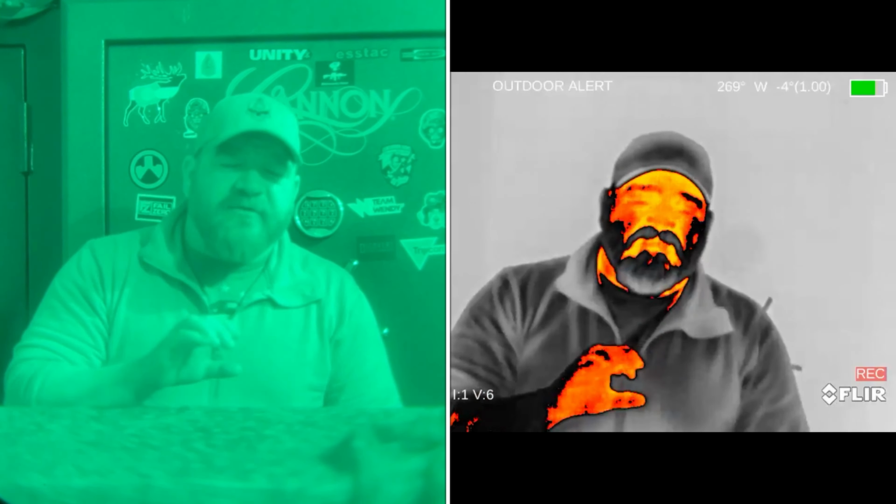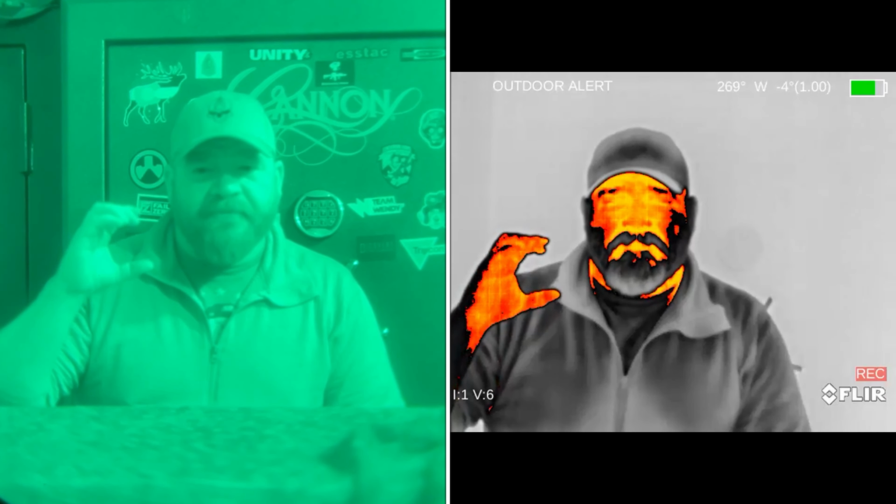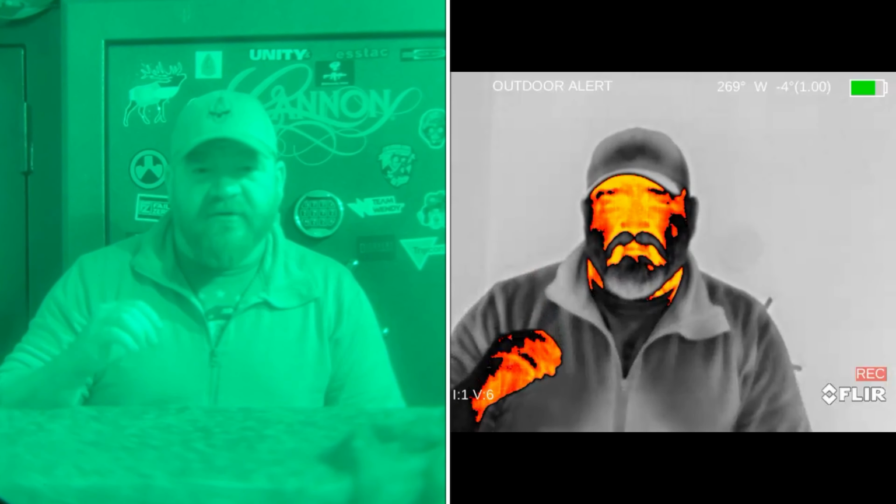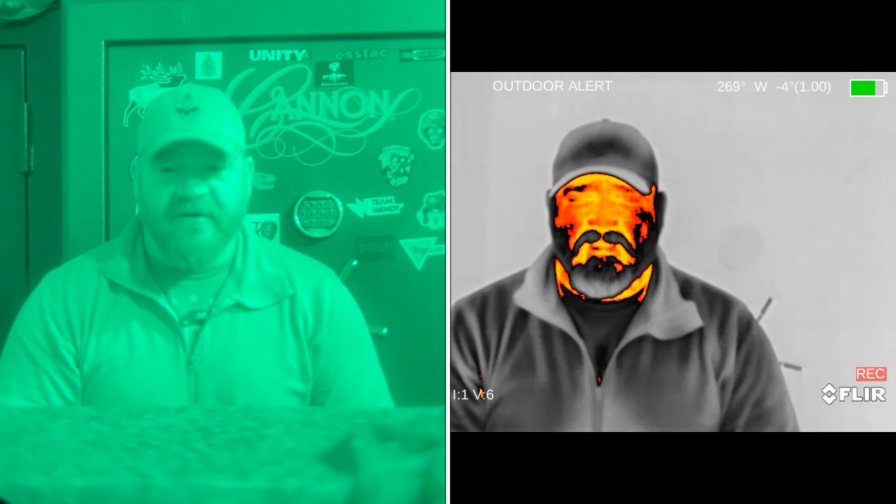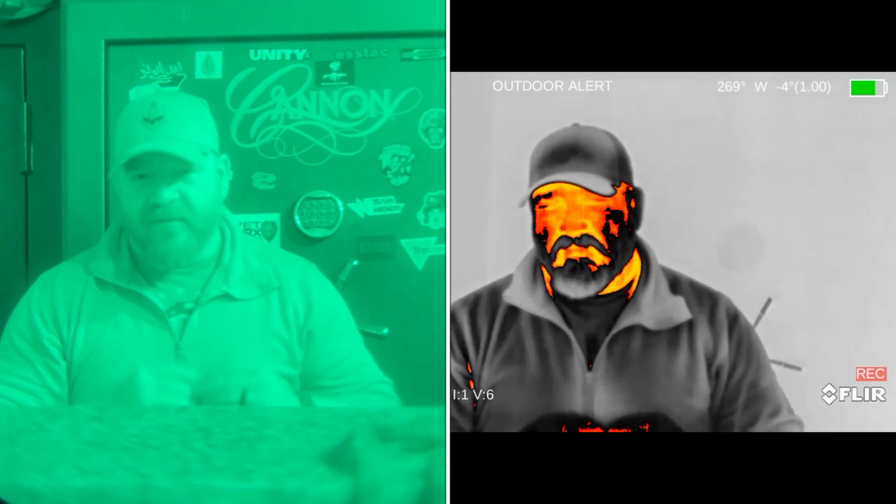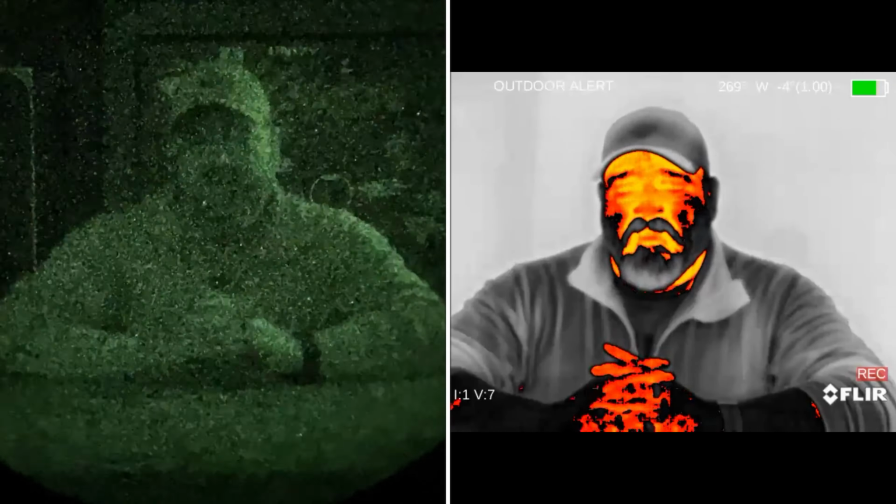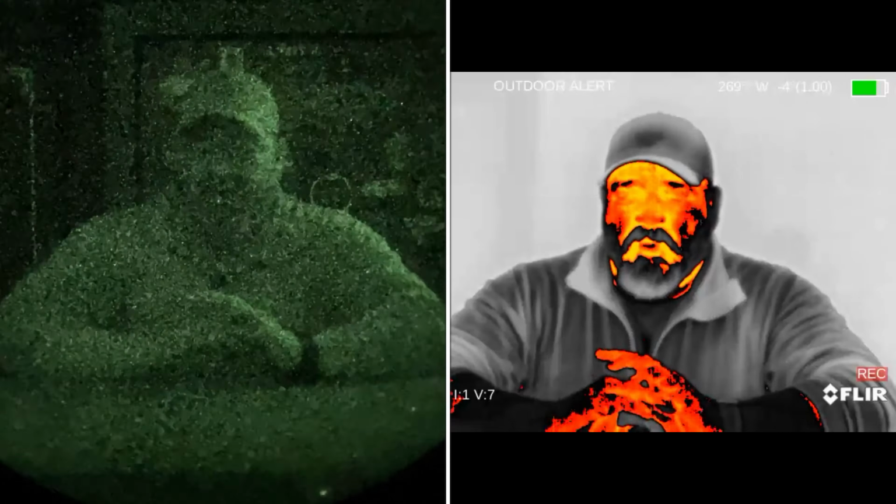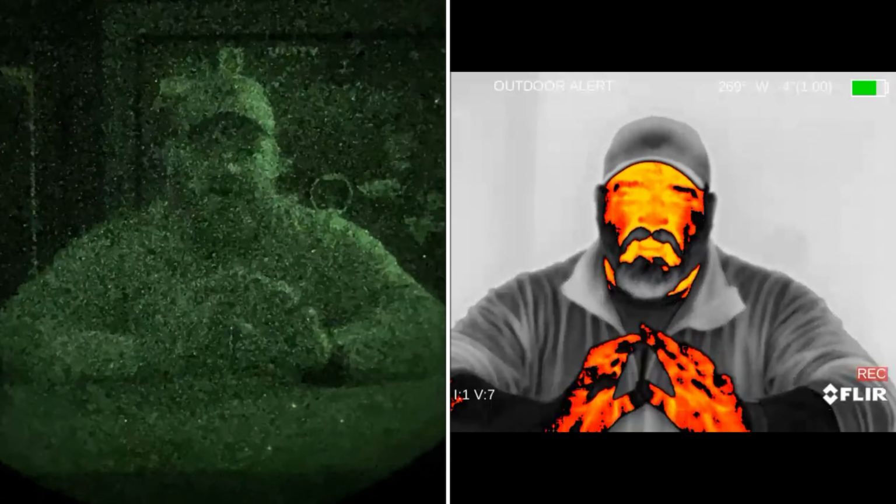And now I'm going to attempt to demonstrate to you one of the greatest reasons to get thermal, and that is where night vision fails to be able to see into shadows without an external light source, such as an IR illuminator or IR laser. And so I'm going to try to set it up and see if it works. This is about the best situation I'll be able to do without walking around town for about an hour trying to find the perfect spot where it really shines in its abilities.